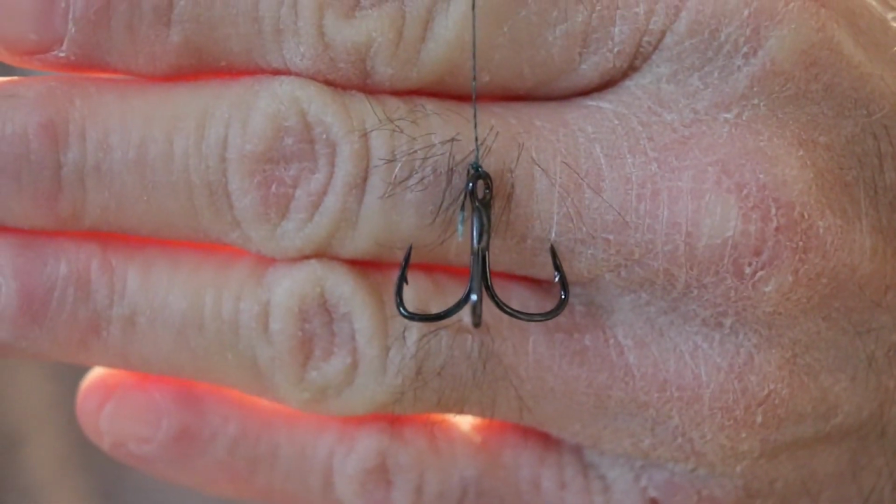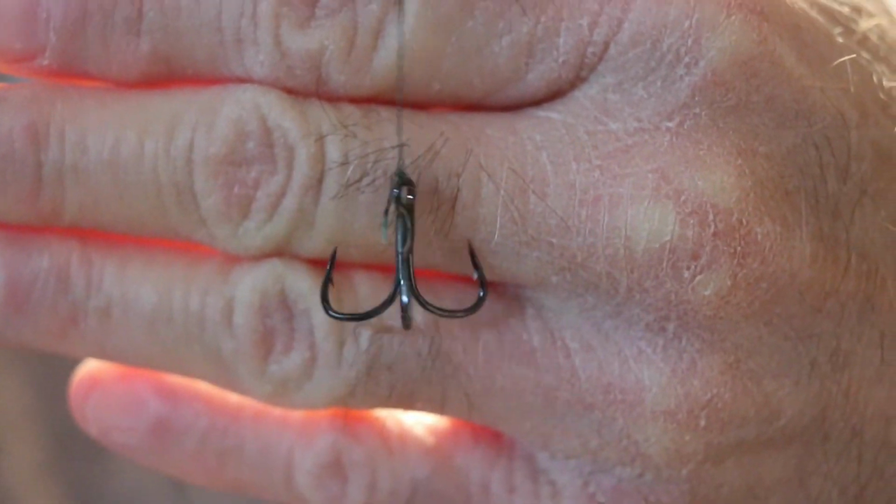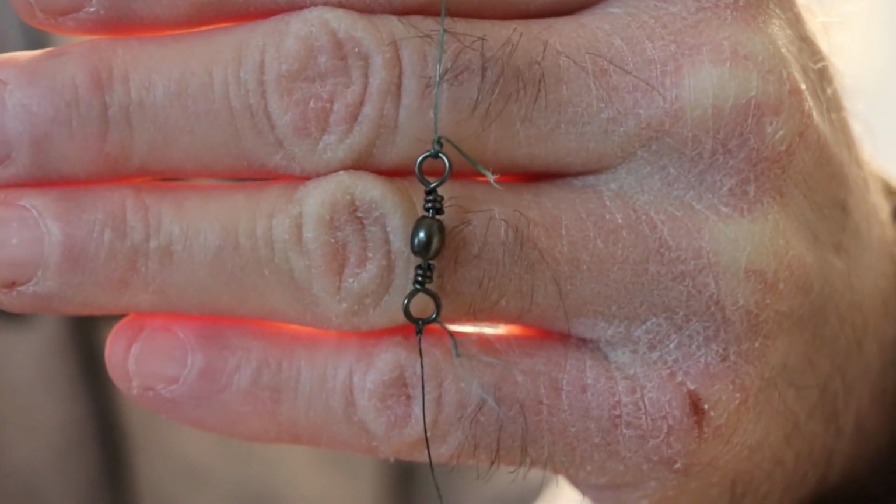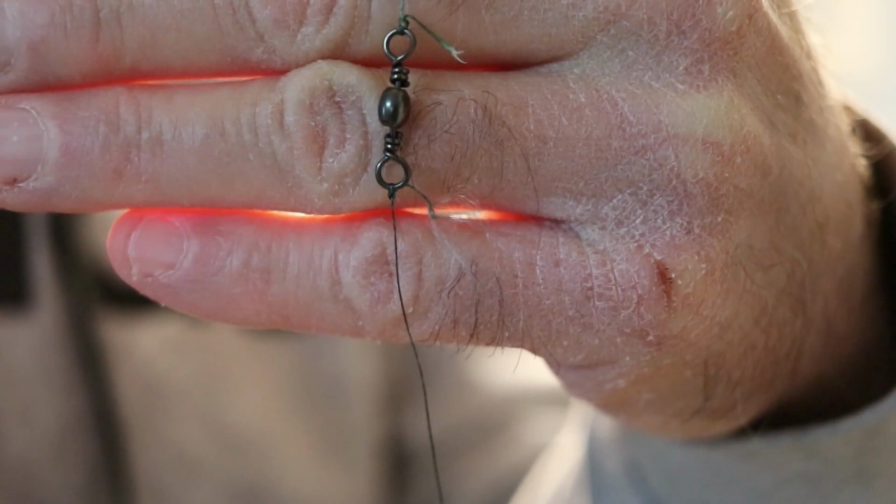Here's the setup I'm running on that tip-up. It's a number 6 treble hook. I put a little goldfish or a minnow on that. These are 1/8 ounce. I'm only about 3 inches above that treble. And then this is the line and how I've got it connected. I'm running 30-pound braid from the tip-up down to this swivel, and then 10-pound braid from the swivel to the hook. We didn't do all that great today.